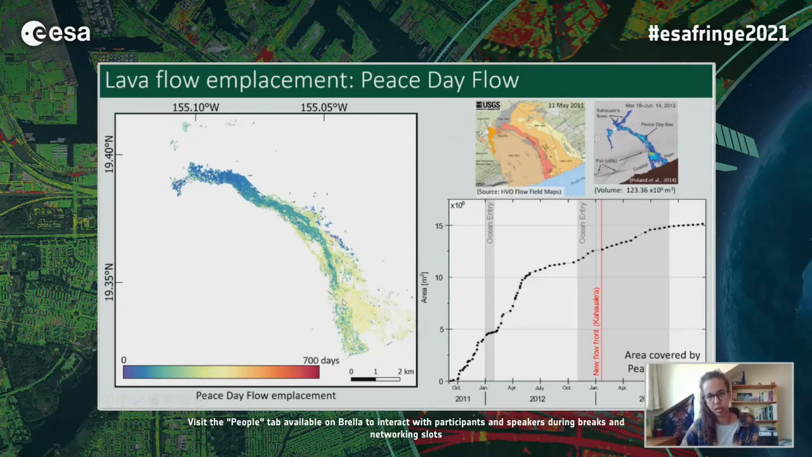So this is the Peace Day flow. It's one of the Thrihnukagigur flows in 2011, which lasted a couple of years. And although we're still picking up a bit of noise, and there are areas where some pixels that we don't know are interacting with the lava aren't being picked up, we can see generally there's a good correlation between the progression of the flow that we've made and the final flow field map, and published flow field maps from the Hawaiian Volcano Observatory and other case studies that look at these flows.